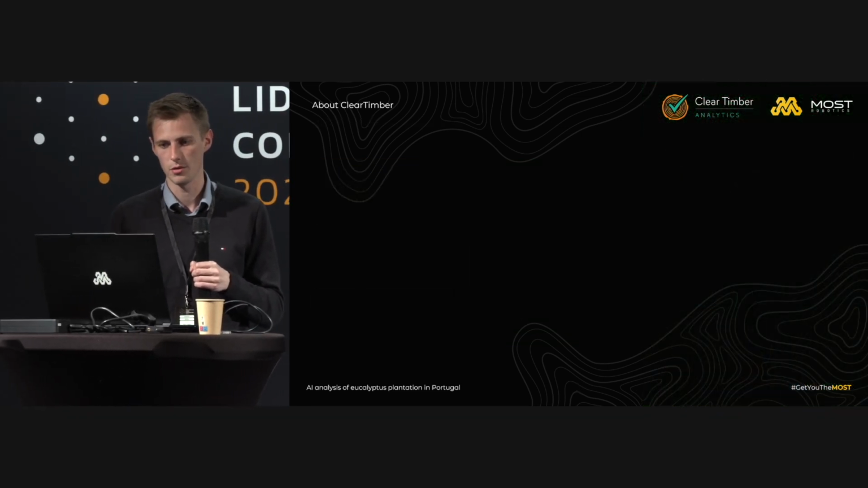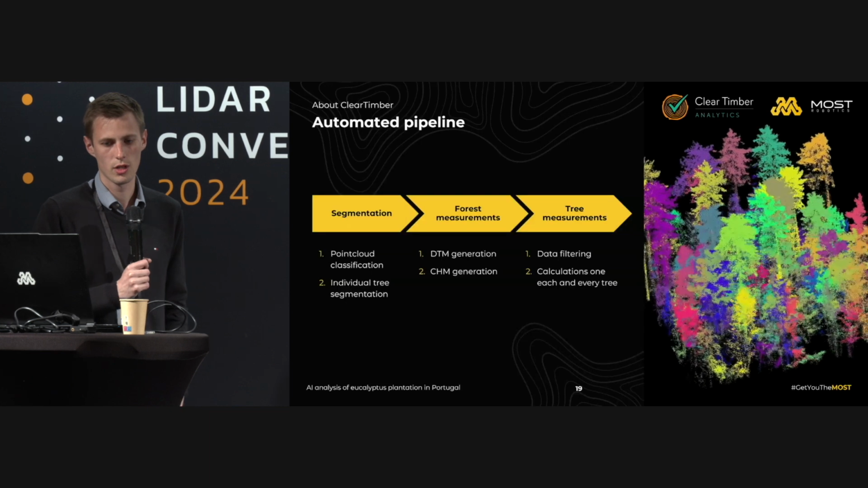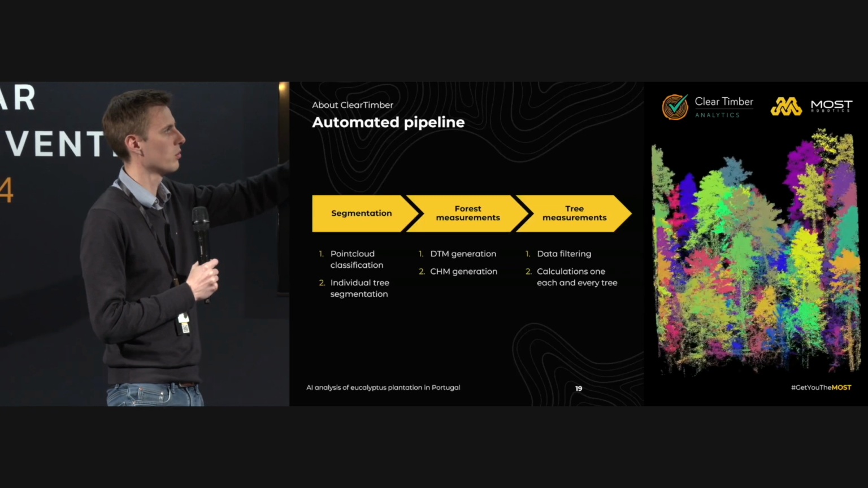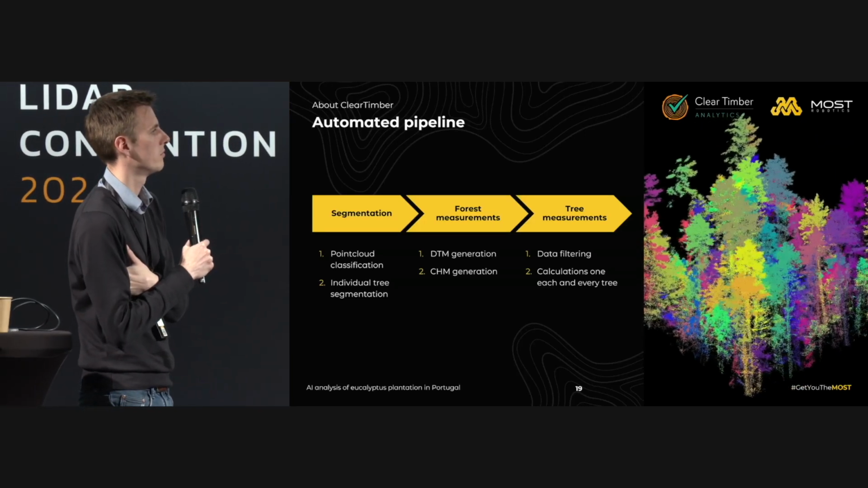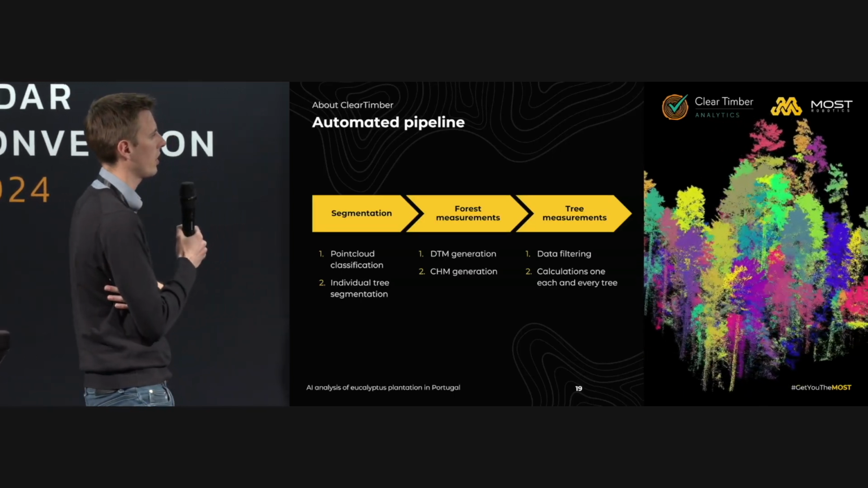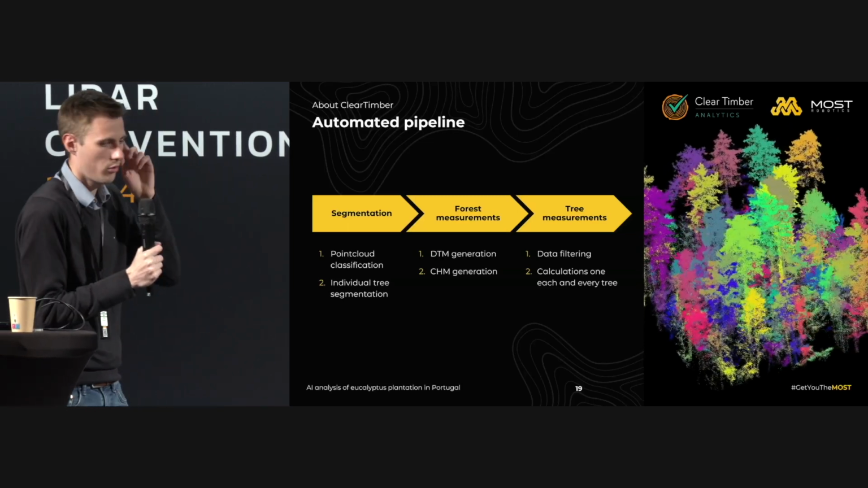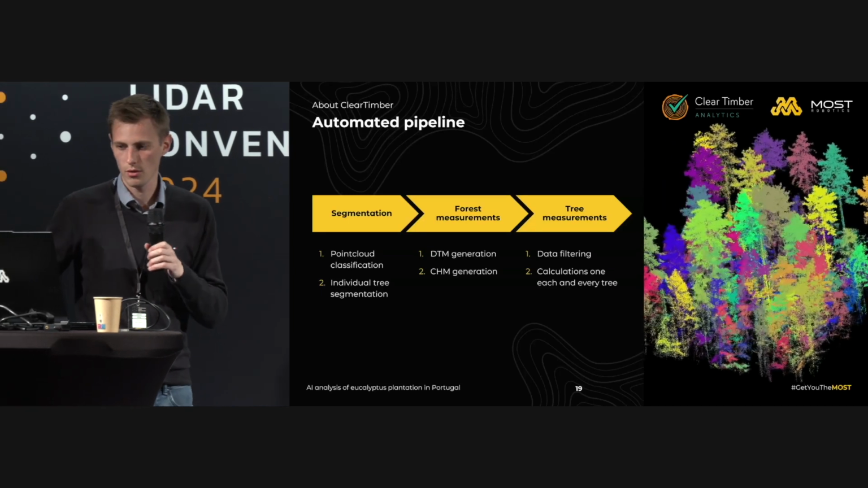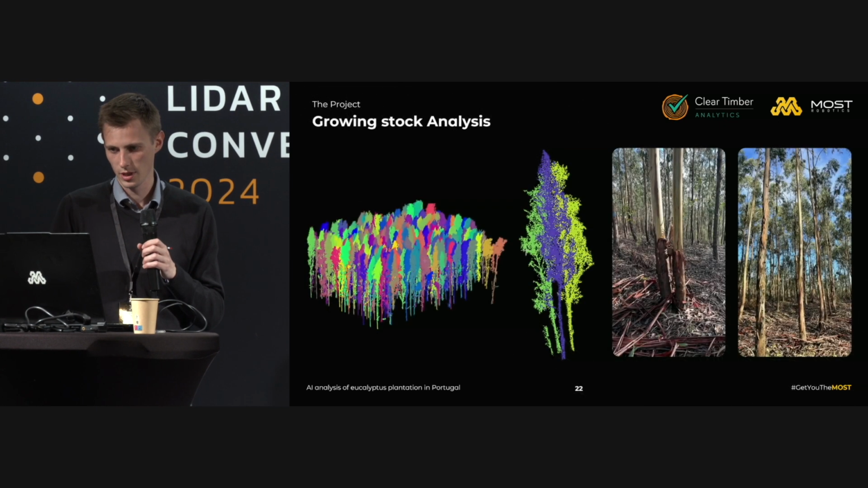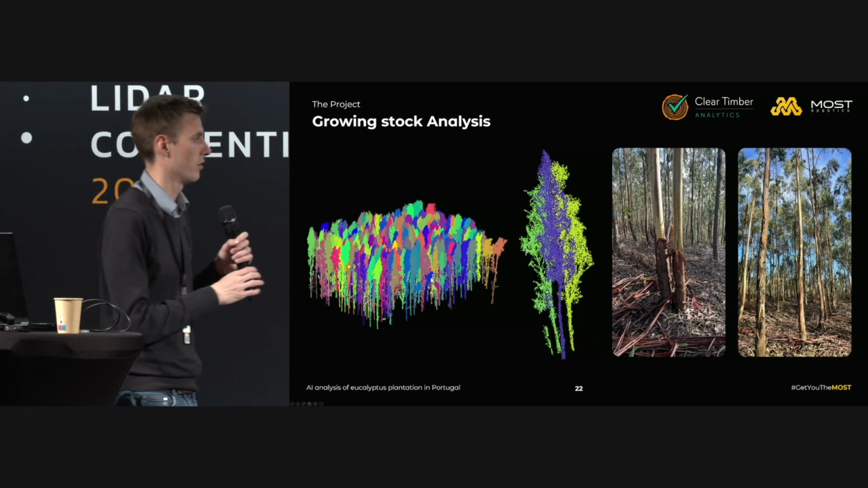First, they start doing the segmentation, so the point cloud classification, individual tree segmentation. As you can see here, every tree has its own classified color. Then they are generating the DTM and the CHM. After that, they are filtering the data, calculation of every single tree. As you have seen, normally the report of the customer looks a bit different. This we skipped. And here you can see the separation of the different trees.